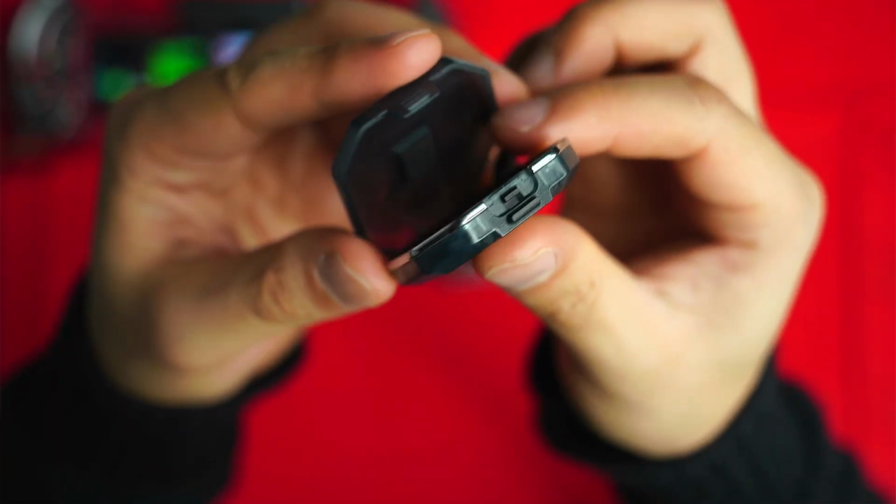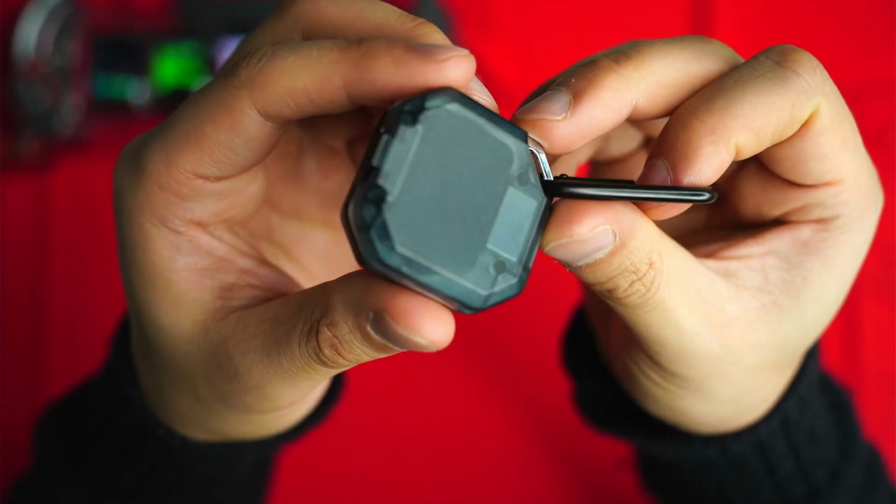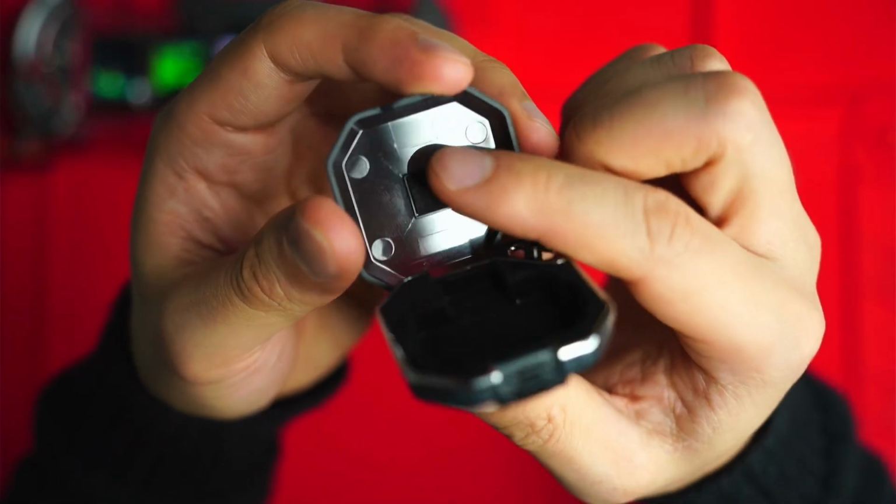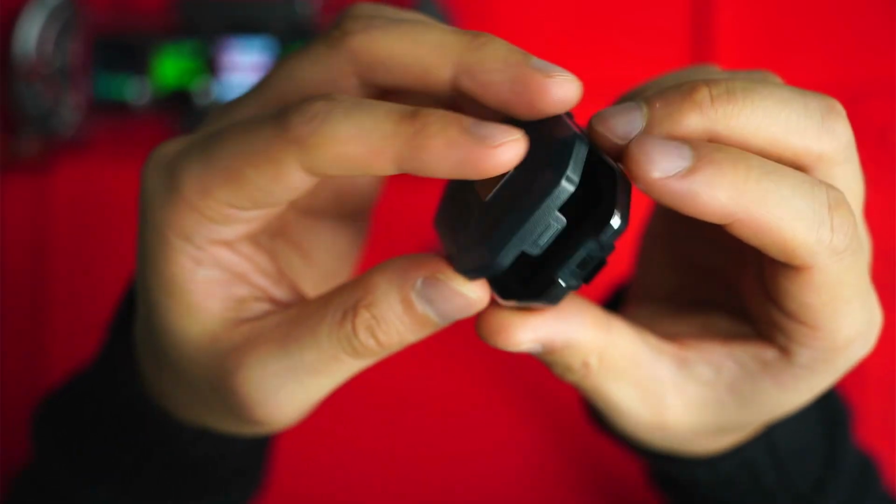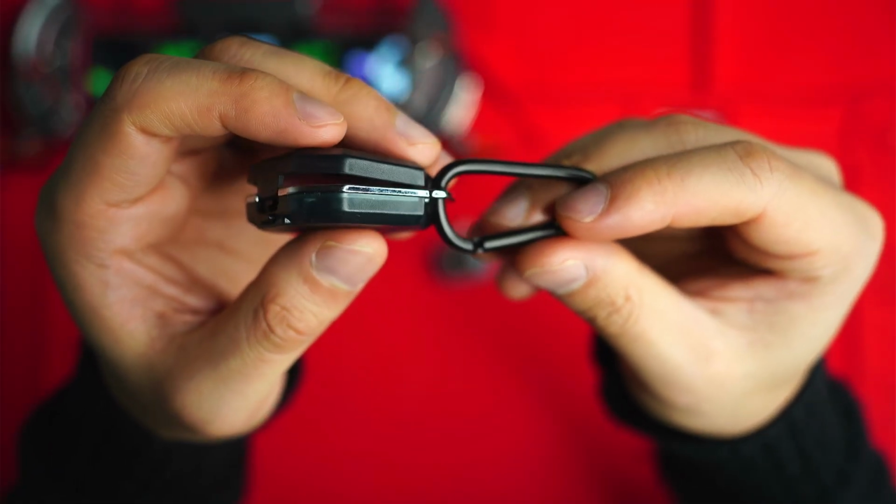This is a close-up of the carry case that you get, and it feels fairly sturdy. There's a bit of padding there on the top and the bottom, stopping the camera from rattling around in there. It's made of plastic, and you get this metal carabiner here as well.